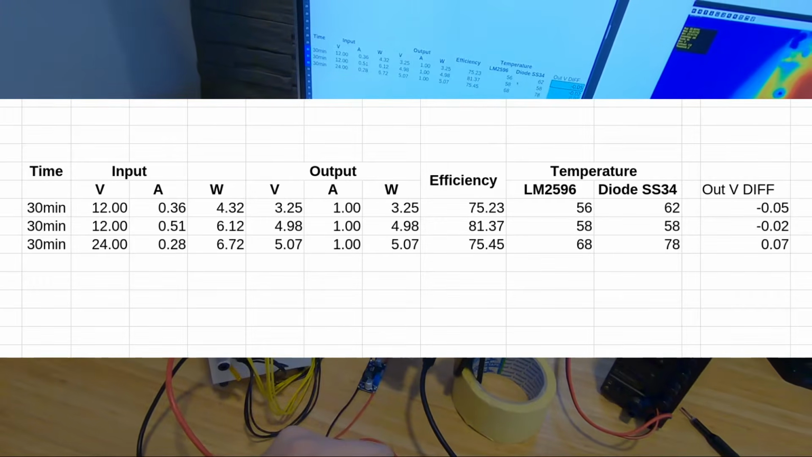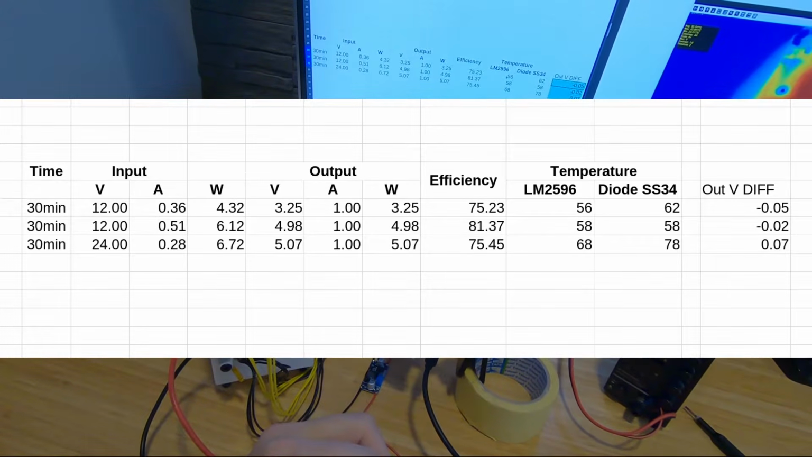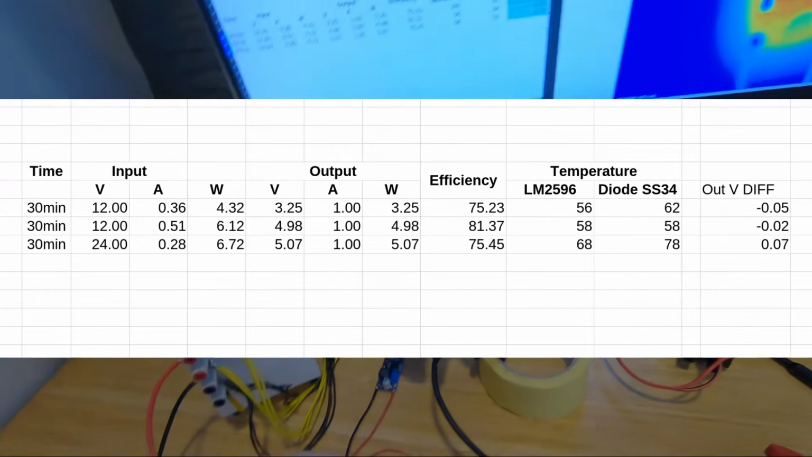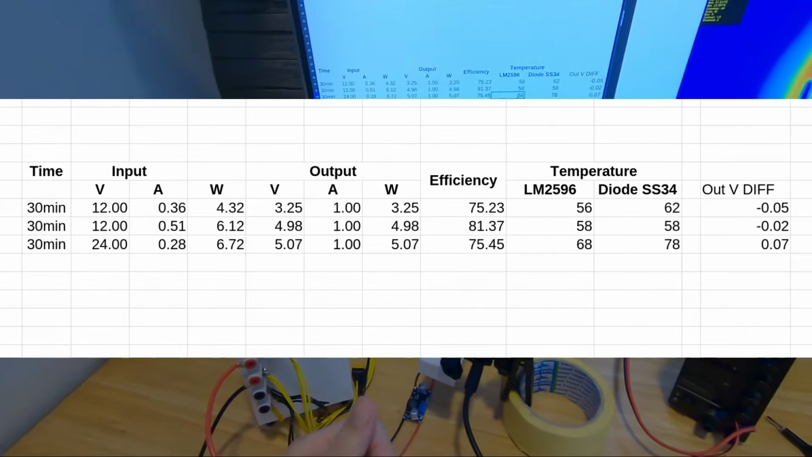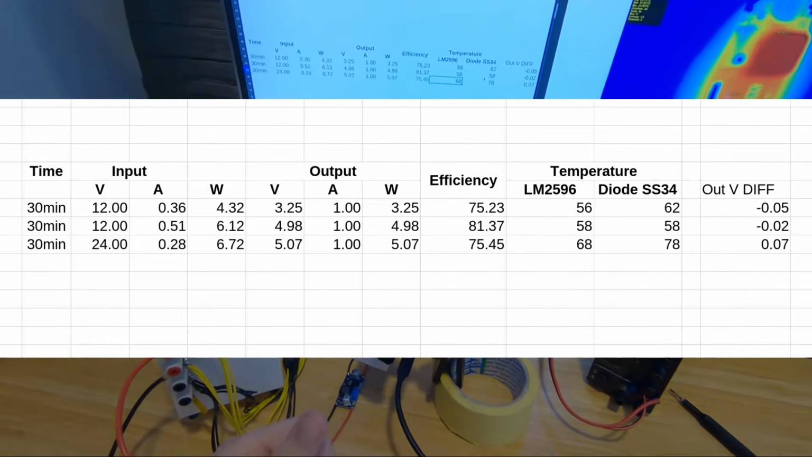What was interesting about the temperatures is that the switch itself, LM2596, was around 60 to 70 degrees on the 24 to 5 volts.